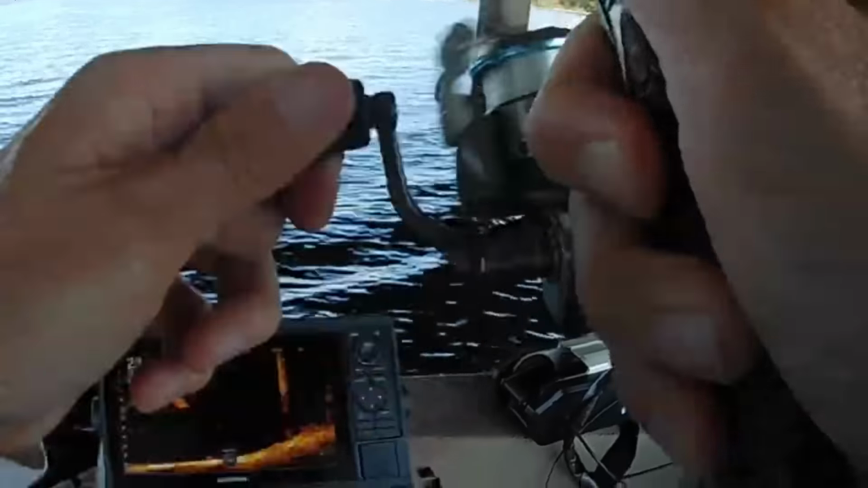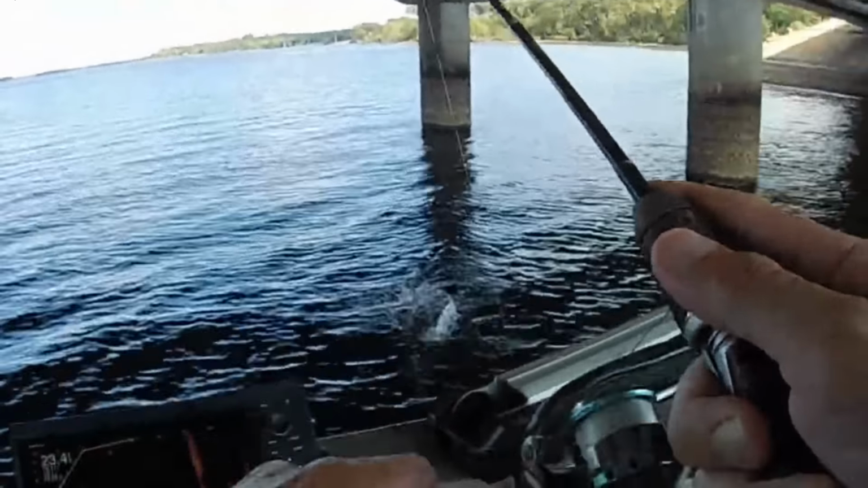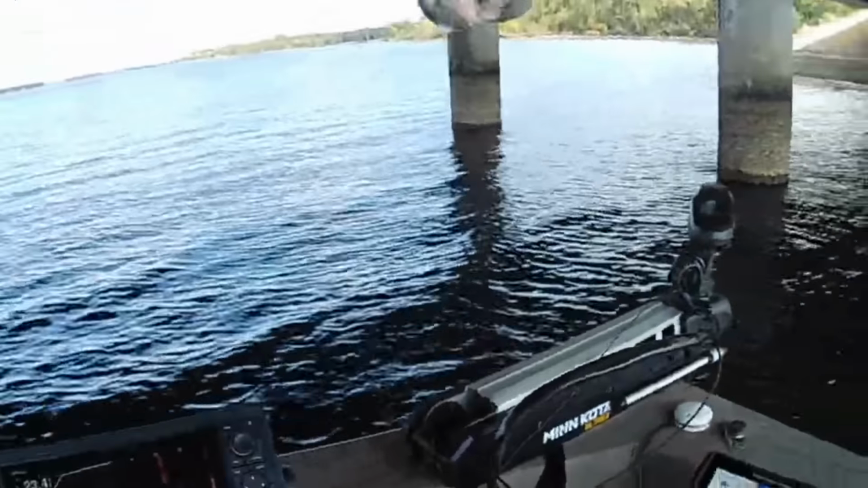There's one. Hit it on the way down. I just had to get repositioned there so that I could throw at a different angle. He's not very big, but it's a start.